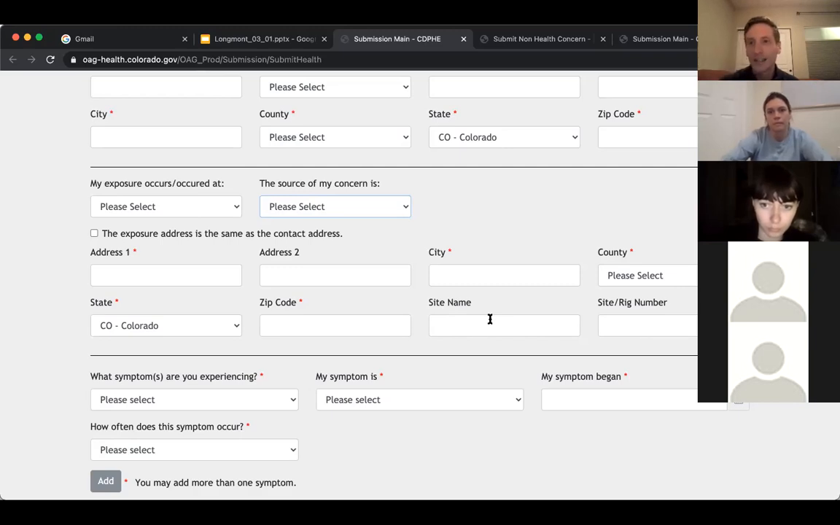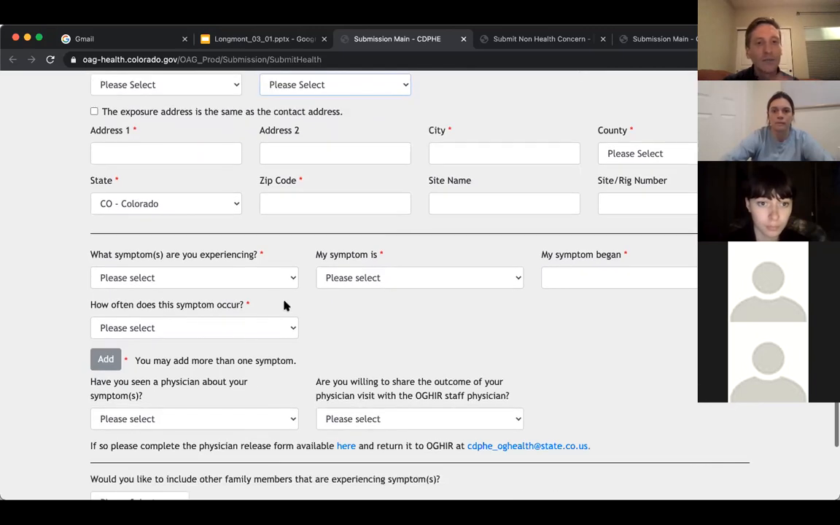to identify this site. If it doesn't have signage, that's actually a reason to notify the COGCC, because it should have signage. You should be able to identify what the site is called at the site. And then the form just asks for your symptoms.